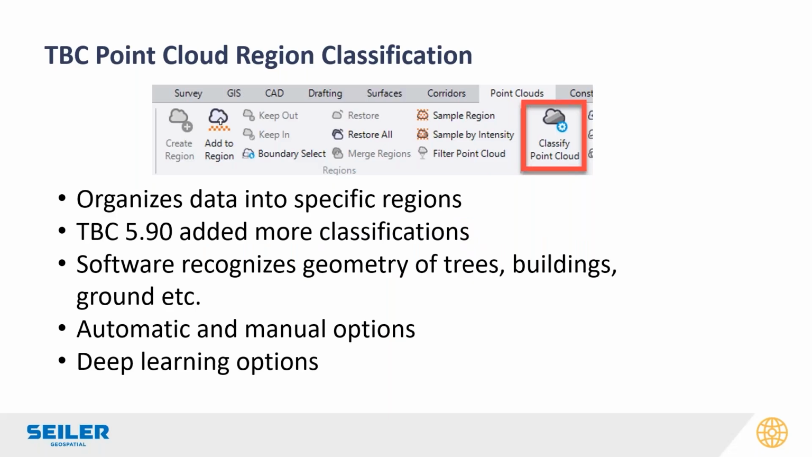And as we move through our project, now we're going to start to organize this point cloud. We've maybe sliced it up a little bit, but really what we want to do is separate it into its major components. And TBC does a nice job of that with the Classify Point Cloud tool, which is automatic, and then the manual tools are next to that in the Point Cloud ribbon.